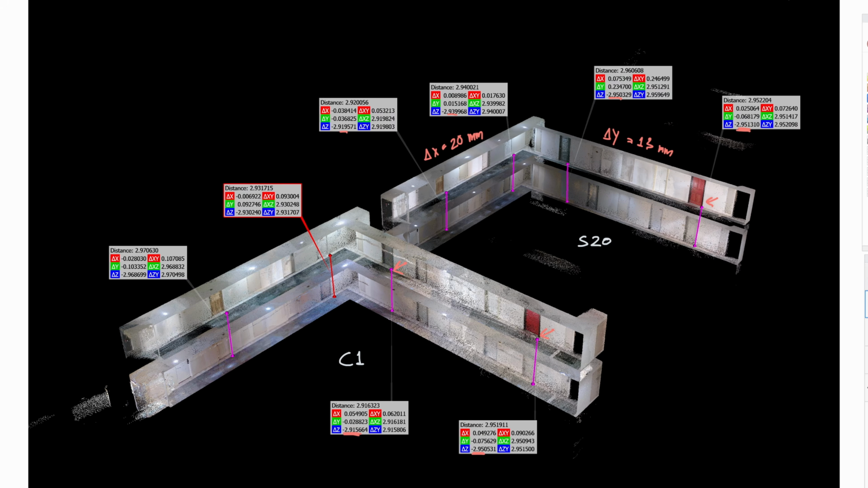Moving to the C1, the floor-to-floor deviation along the y-axis is 35mm, 22mm more than the S20. For the x-axis walkway, the floor-to-floor measurement shows a deviation of 38mm, which is 18mm greater than the earlier recorded with the S20.